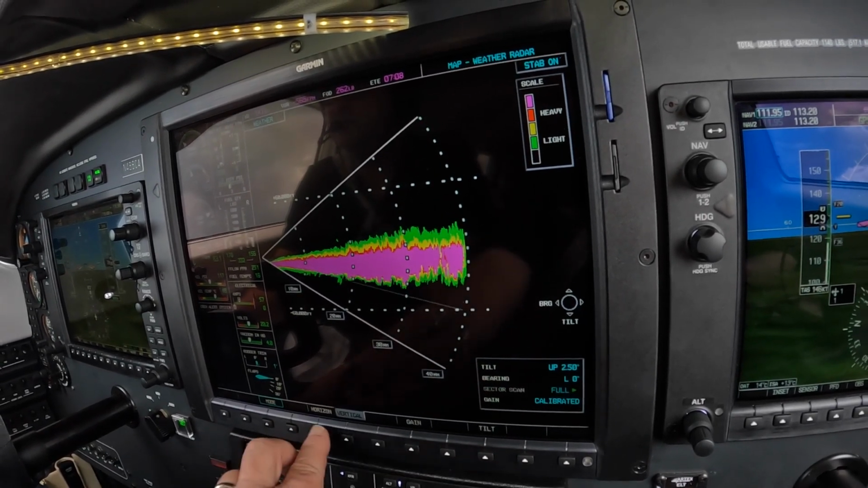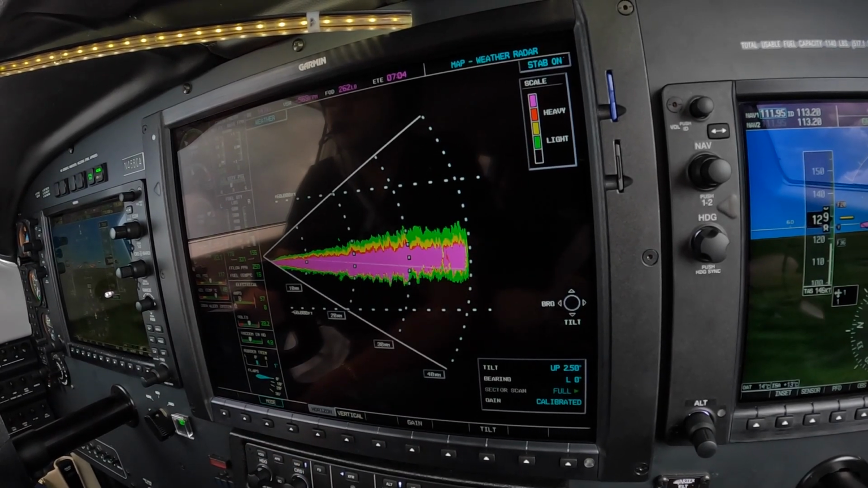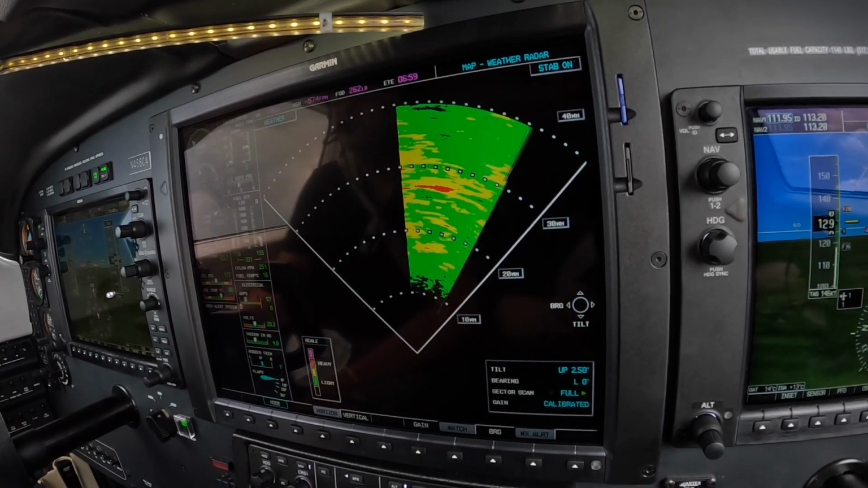But this is how it's done. Here's the plan view.